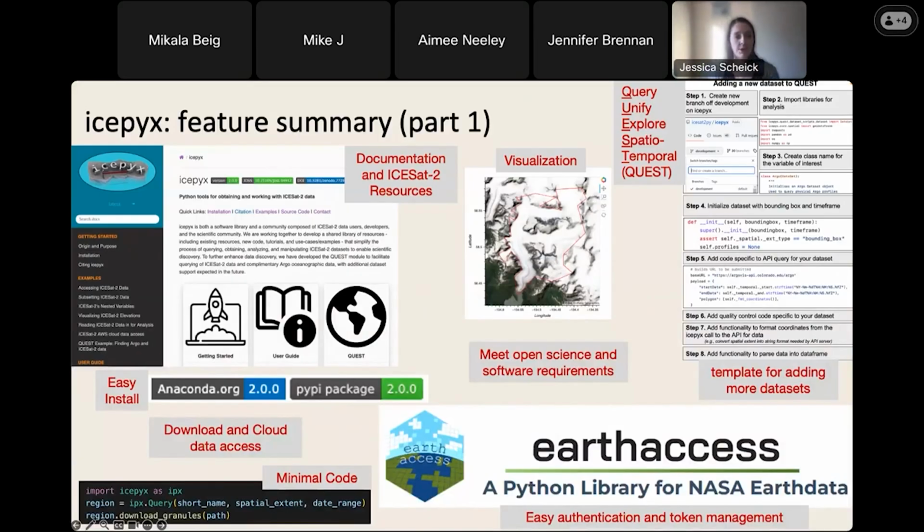So what features does icepyx have? Like many software libraries, it has a full documentation page. It's got ICESat-2 resources. It has the ability for you to query data, so search for that data.